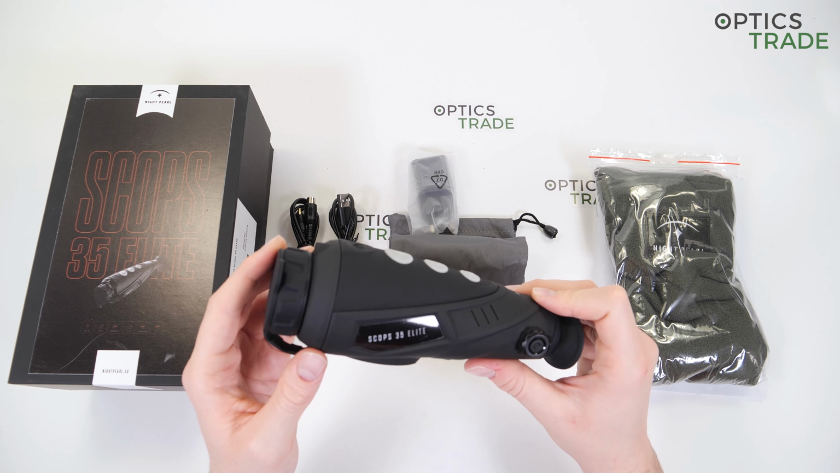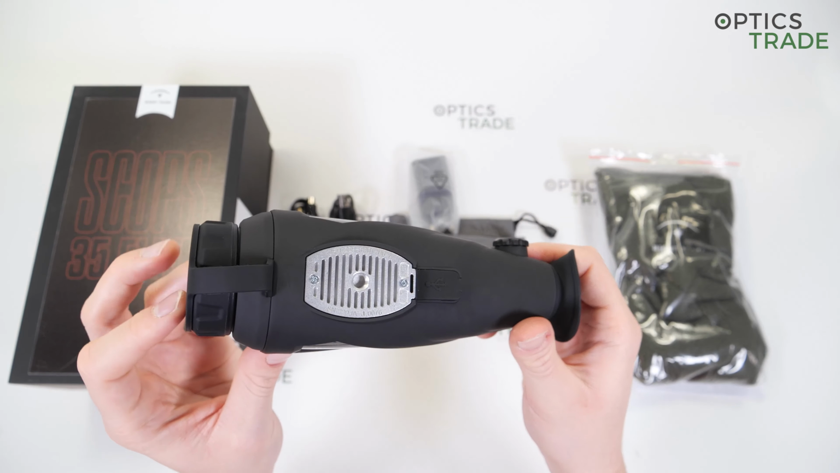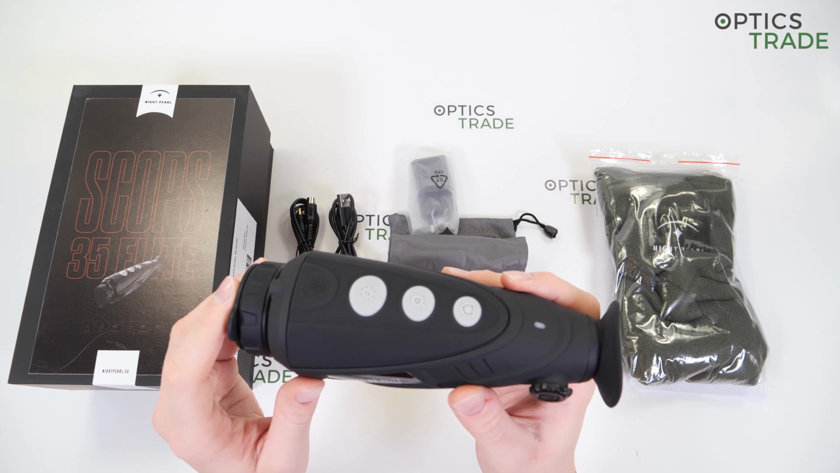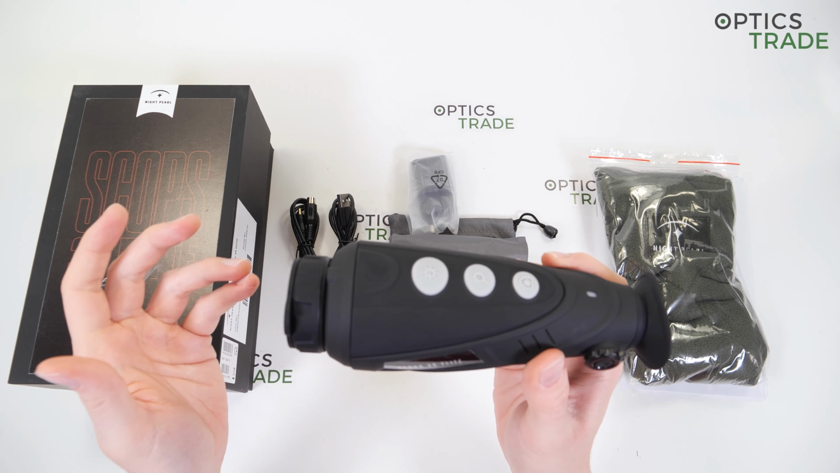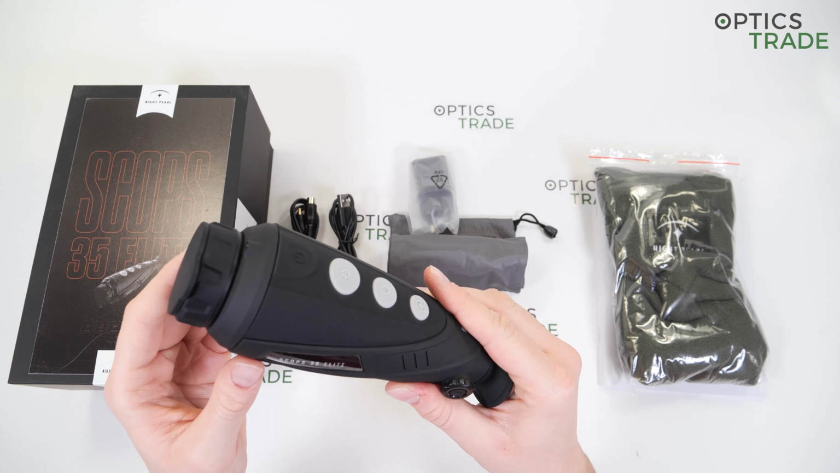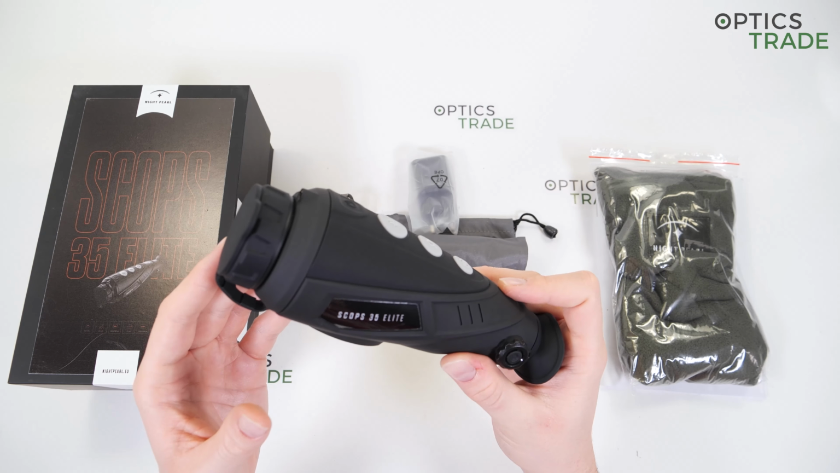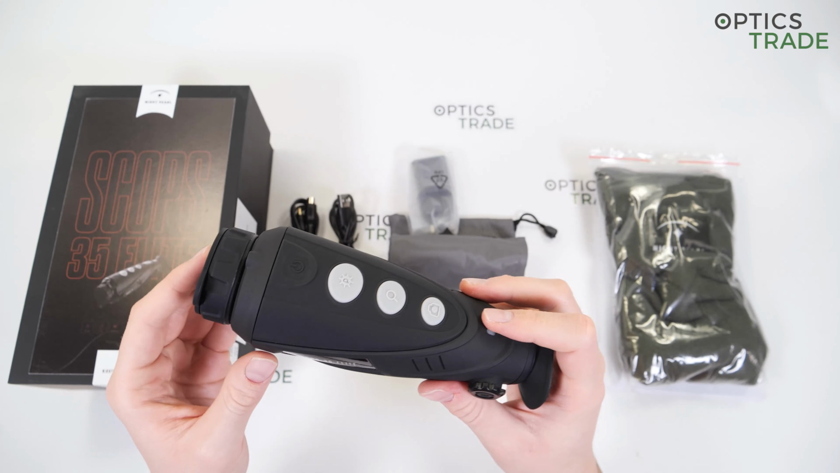Then we have the picture-in-picture mode, useful for when you only want to have part of the image magnified, maintaining a wide field of view. The hotspot tracking is also a useful feature. When it's turned on, a reticle appears on the screen and it points towards the warmest object in the field of view. This greatly helps with the detection of especially smaller objects. Distance estimation: when you're observing an object of a known size such as a pig, rabbit, or human, the device can calculate the distance to the object based on that object's height.